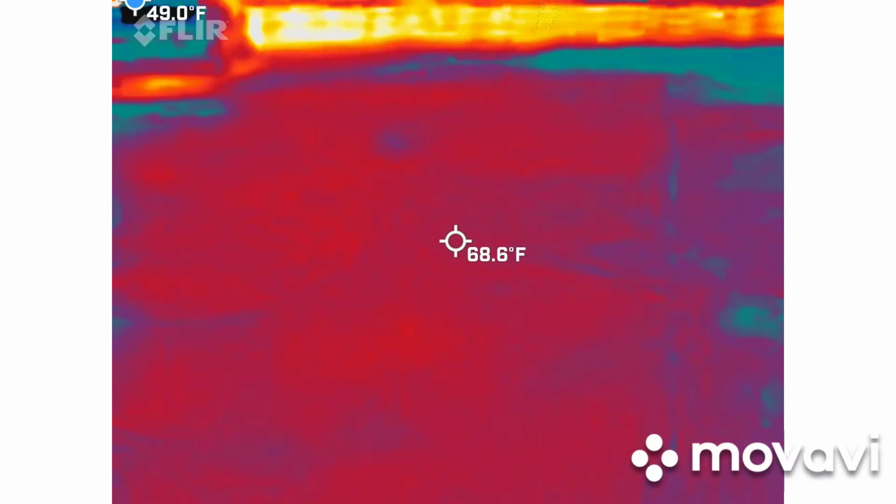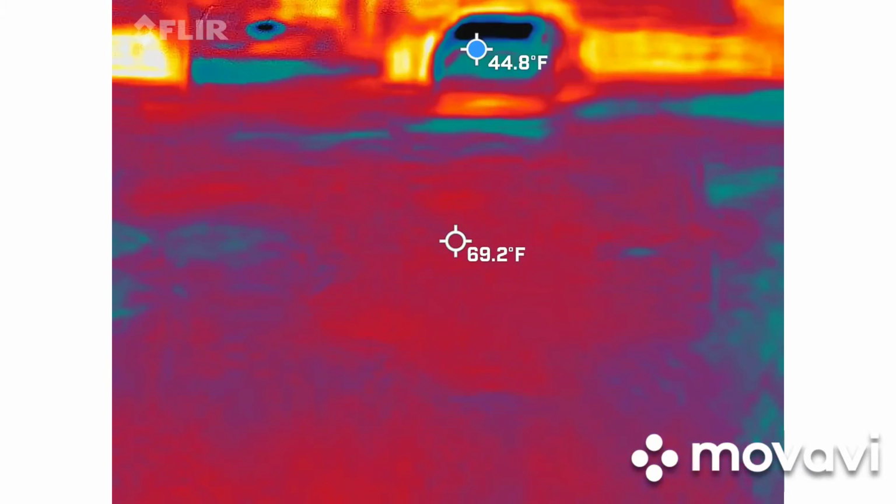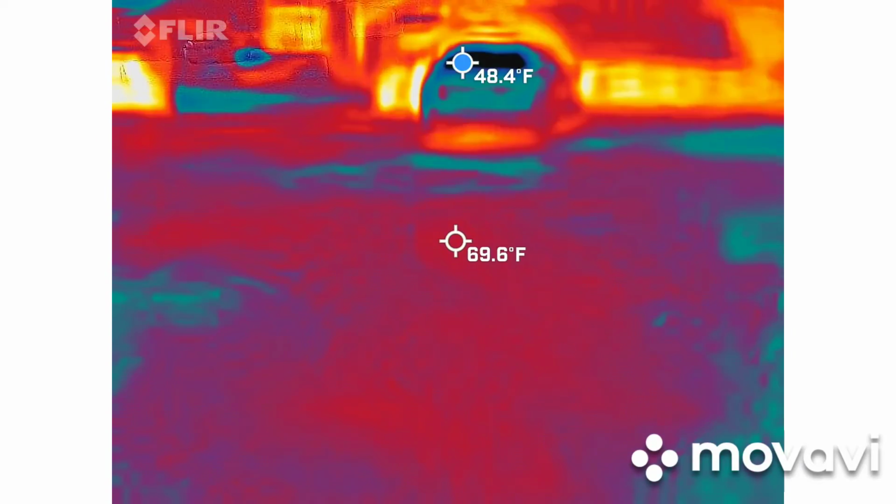Still says gateway. Getting really cold. Because we're by the gateway, it's really cold, right? I'm cold. I'm surprised.